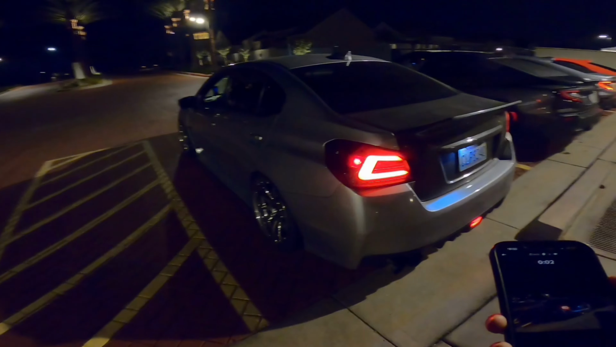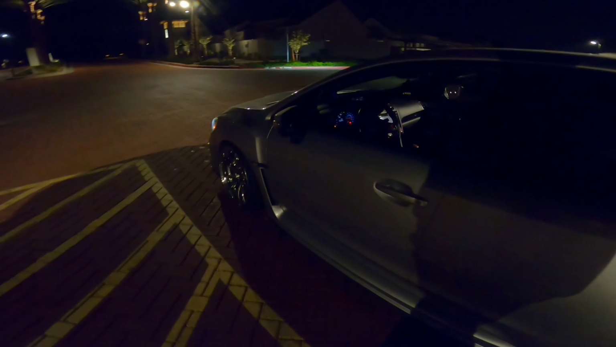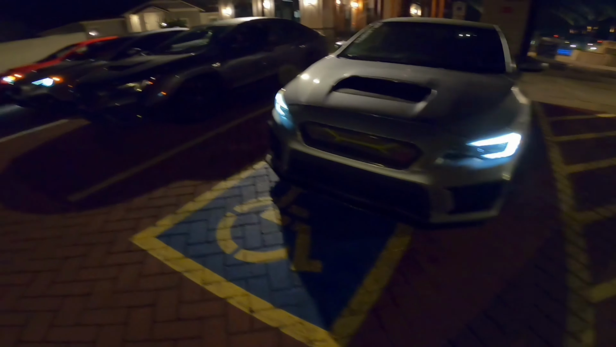Alright guys, we got most of the cars out here. Nothing crazy. Going for a POV drive. The whip looks insane. We got the other VBs over here. This one's pretty fucking clean.